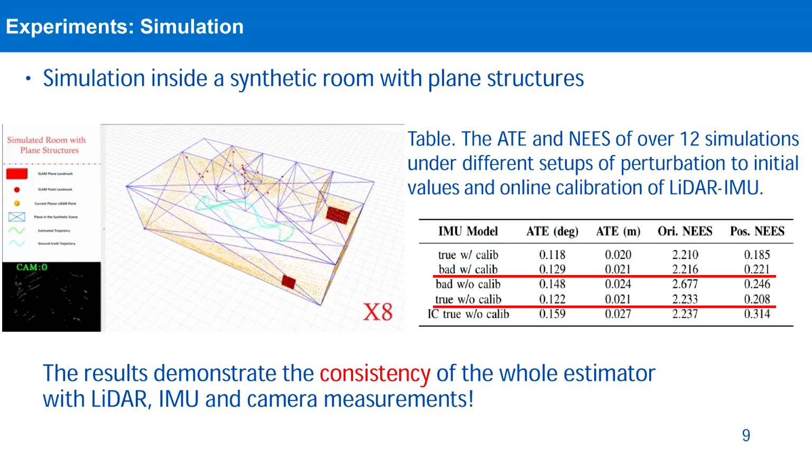The results shown in this table suggest that starting from bad extrinsics, with online calibration, the system is able to get comparable results with starting from ground truth extrinsics and disabling the online calibration. The bounded NEES error demonstrates the consistency of the whole estimator.